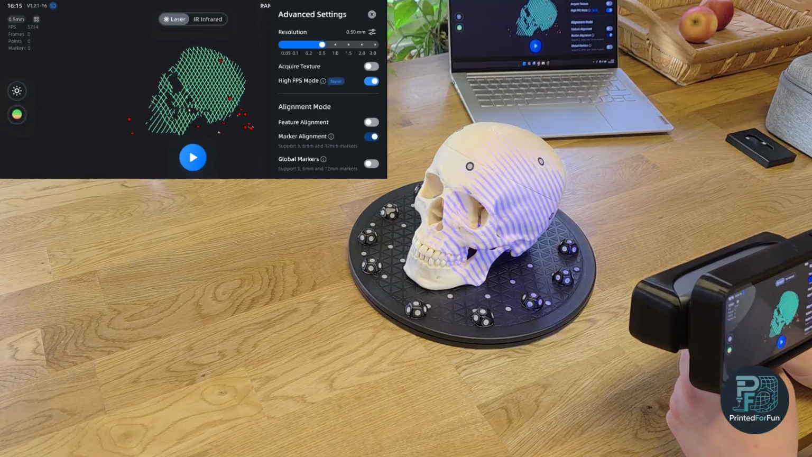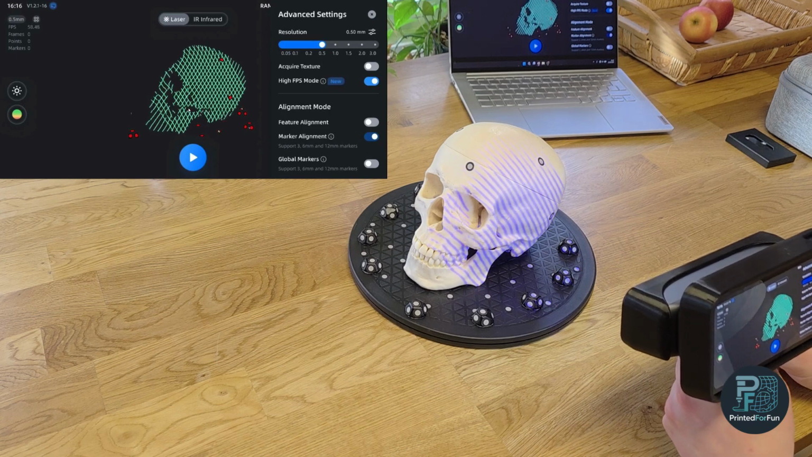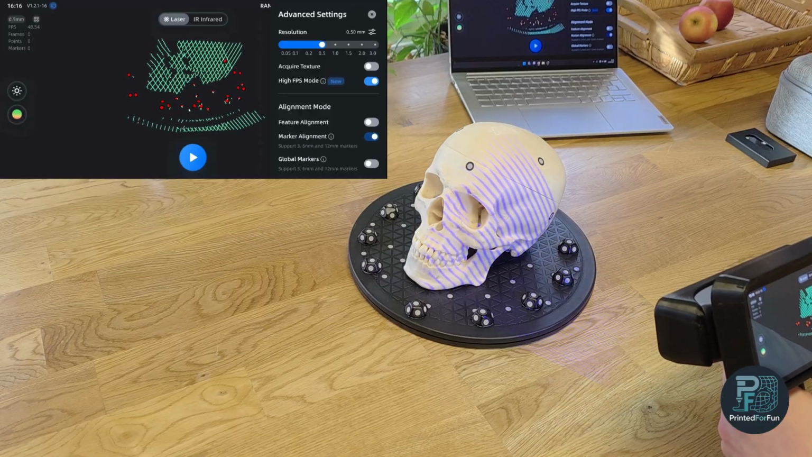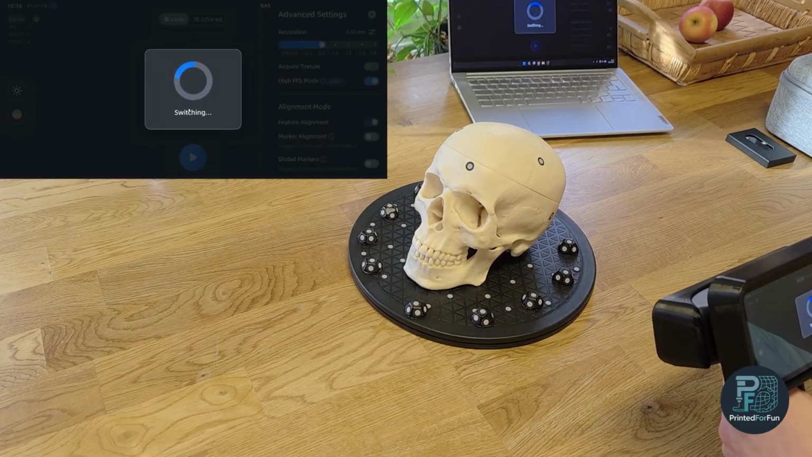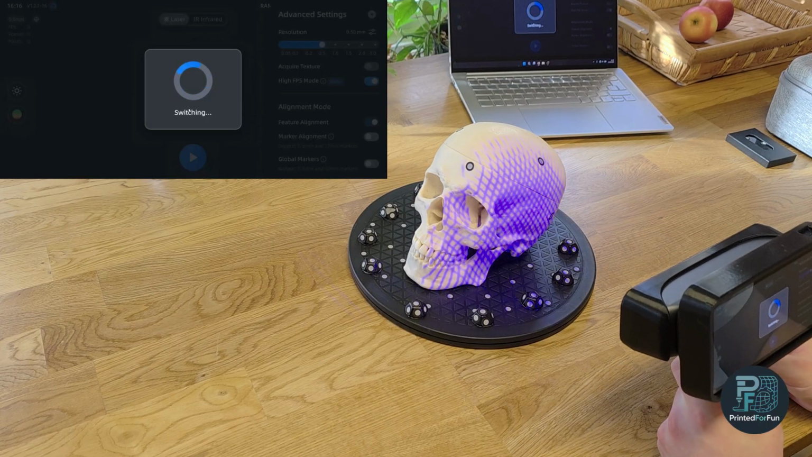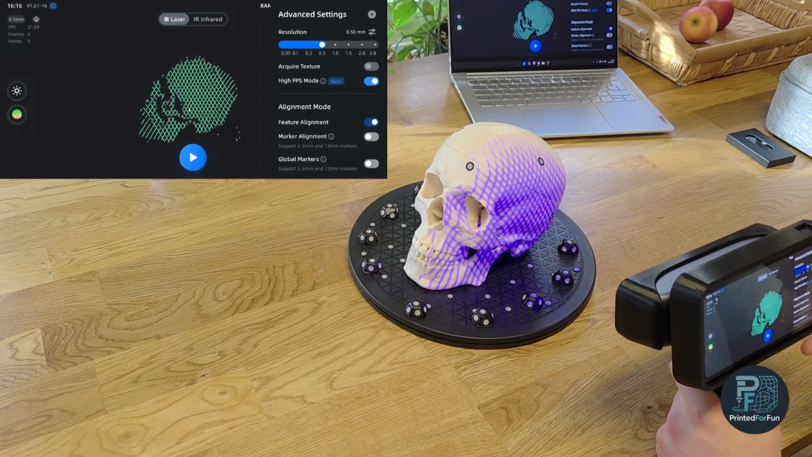But I will also upload a high detail scan on Sketchfab and on social media platforms to see what the scanner can do. Currently in marker mode, you can also use the feature alignment mode. In feature alignment, it's basically like using the IR scan for tracking and then the laser lines for scanning.